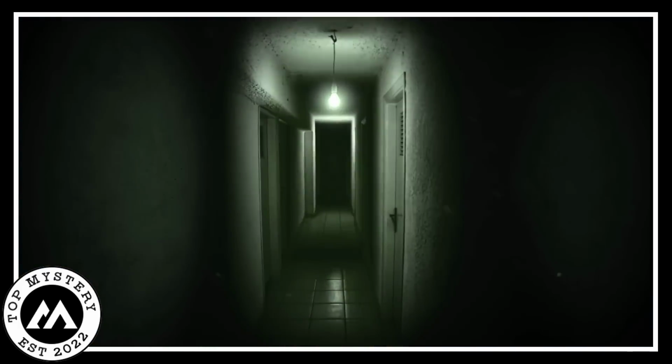Someone is exploring a deserted building, minding their own business, when they stumble upon something super eerie. A room all dark and mysterious, and as the light sneaks in, there is this strange figure. It looks like a person sitting on the floor, covered head to toe in a black veil, like a spooky lady straight out of a ghost story.